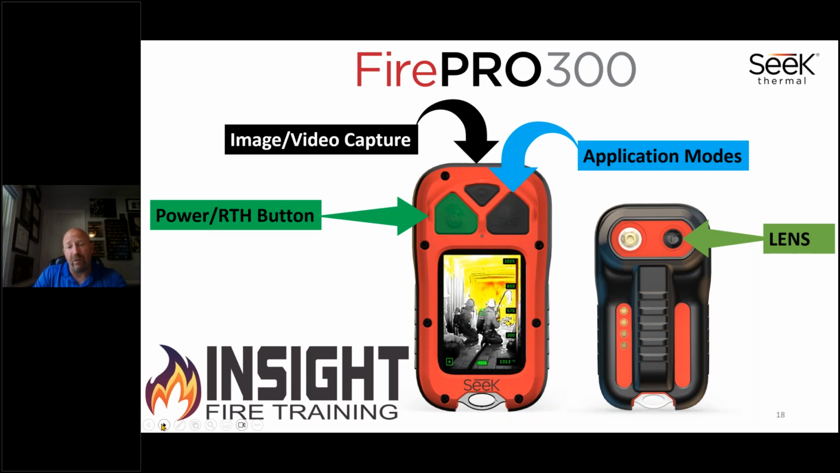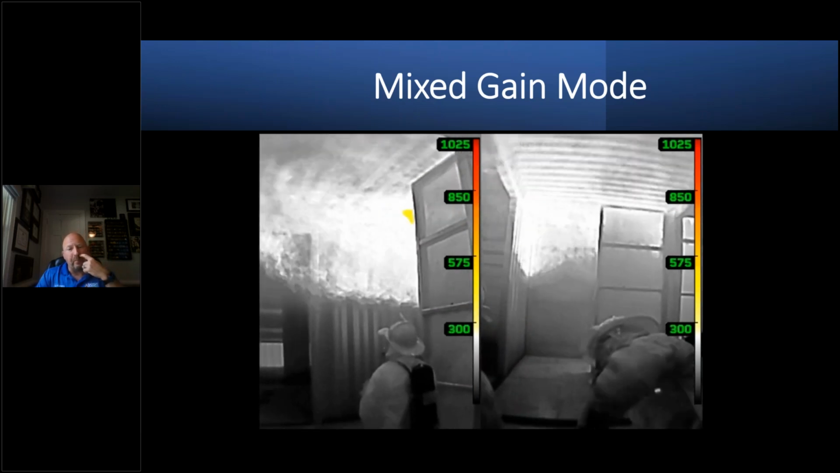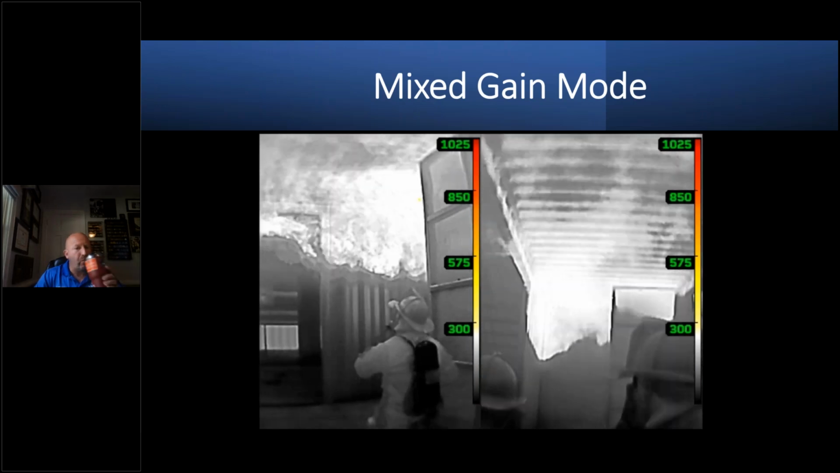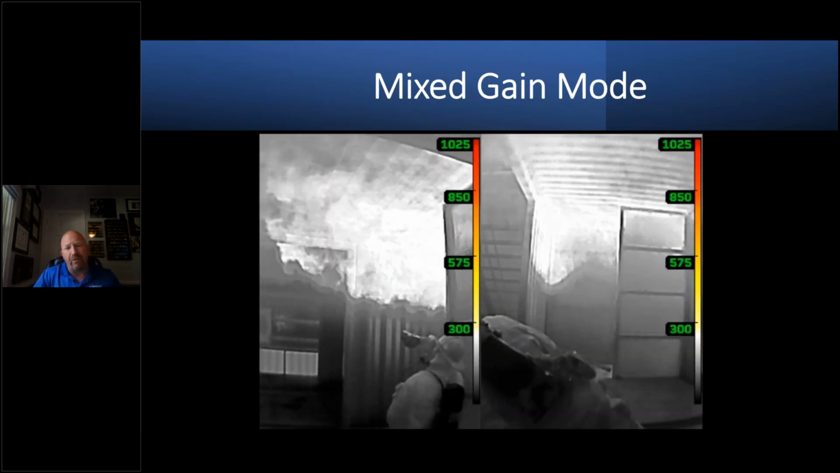It's built for toughness. Let me give you an example of why mixed gain mode is so powerful. This is some of my firefighters filming in Parker, Texas. I'd like to thank Charlie Dahl for the opportunity when we went to Parker, Texas for this event. I want you to see the power of convection currents, grayscale, image clarity, and watch these two side by sides of the FirePrairie 300, and notice you don't have delay.